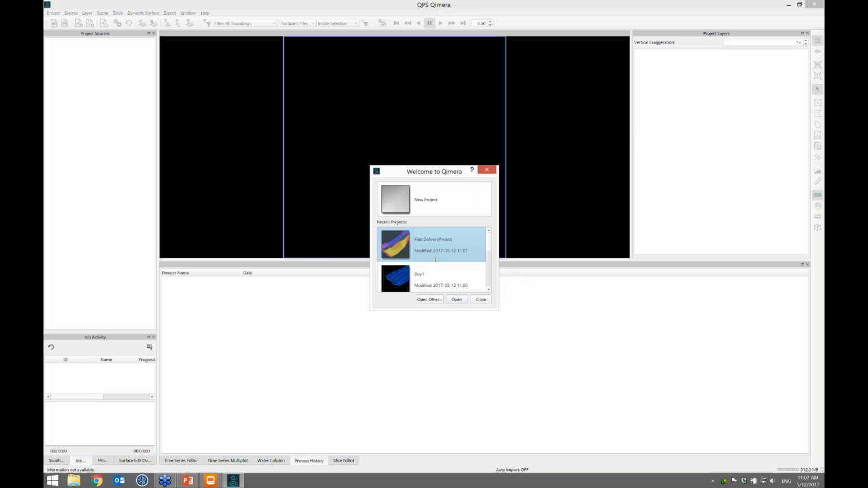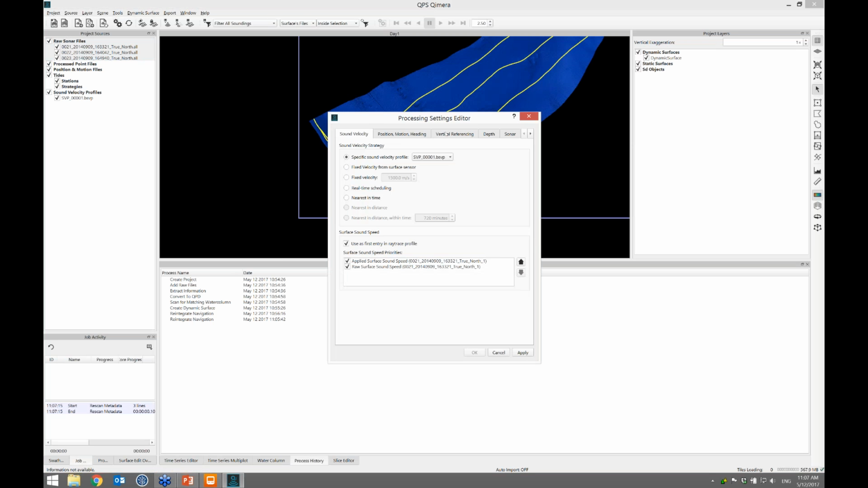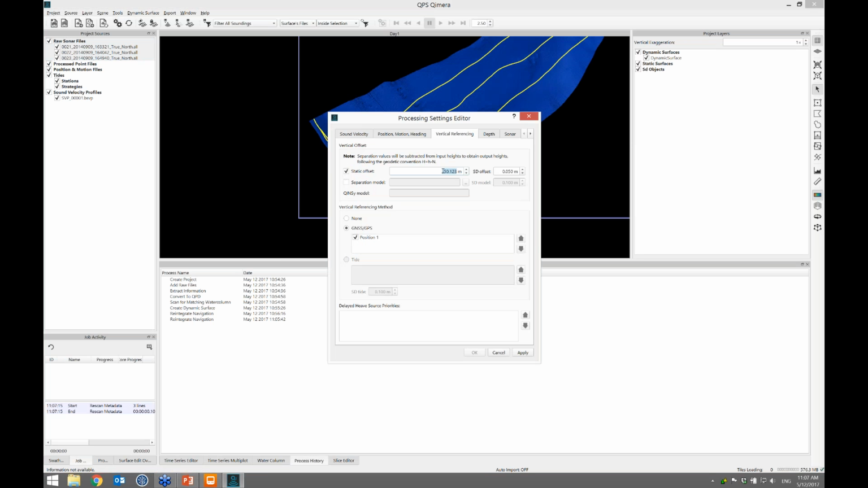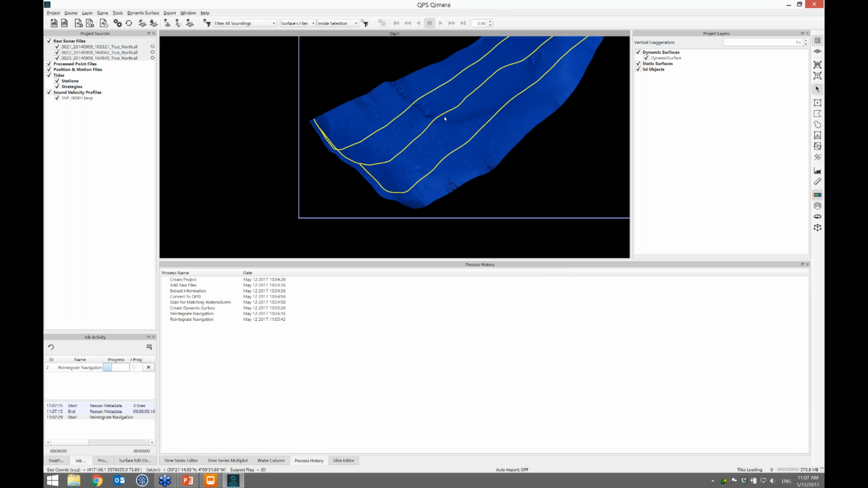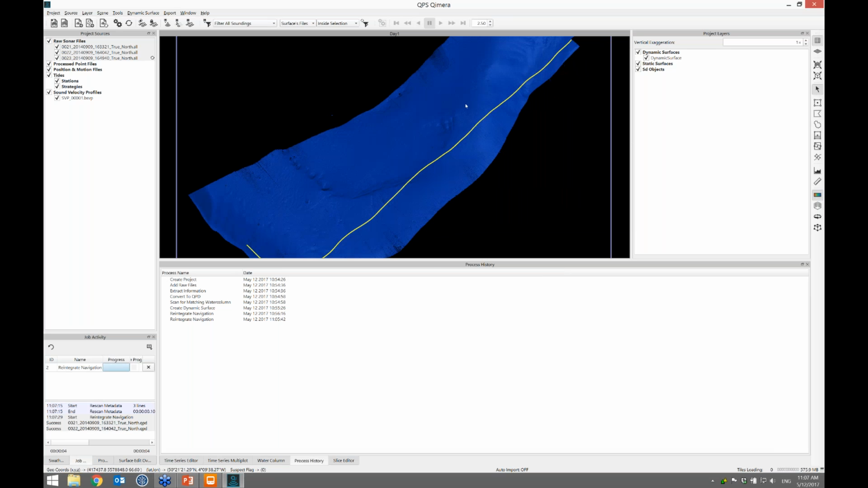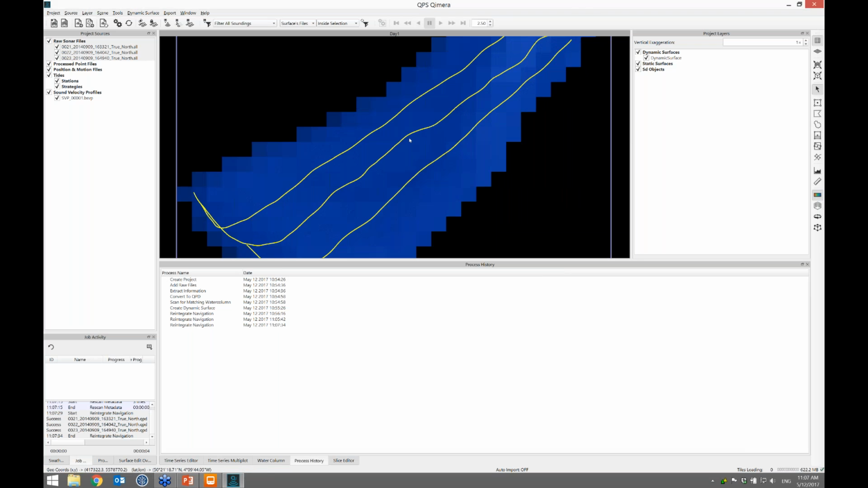So again, day 1 surveyor goes back in. Says he told me to check again vertical referencing. Oh, I put a minus. Oops. Let's update that again. So the first day surveyor, there's a fat finger typo. Things are being reprocessed. The grid should update. There it goes.